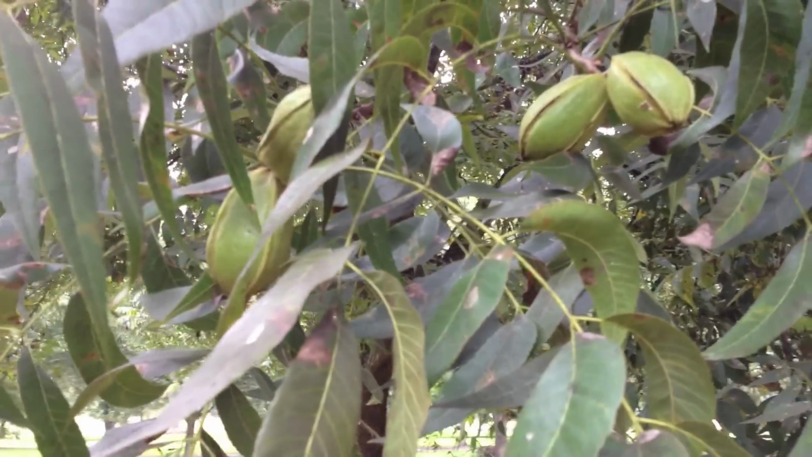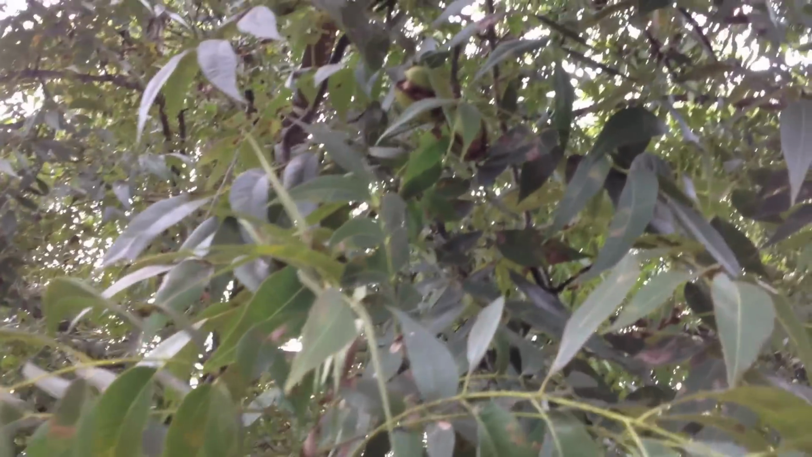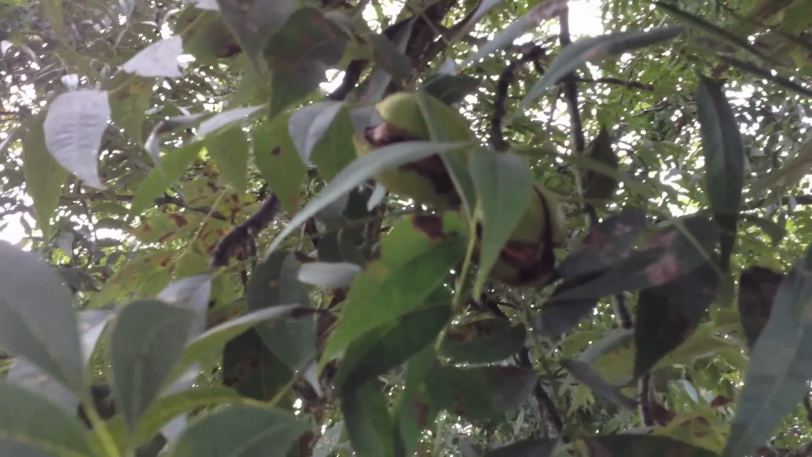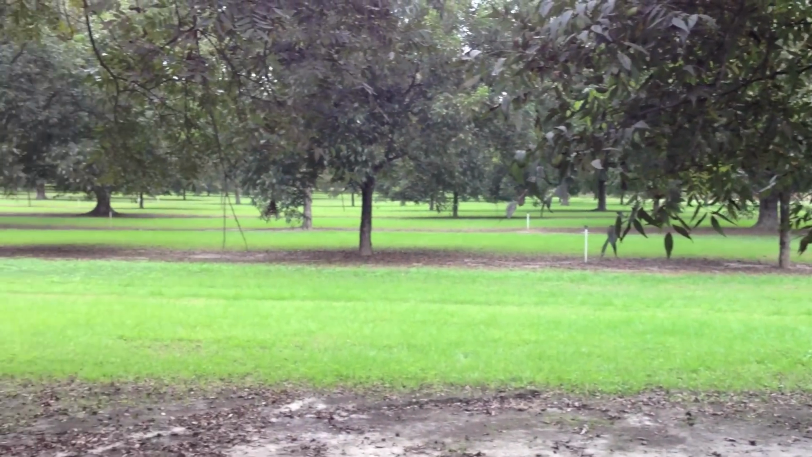This orchard is just about ready for harvesting. See how the husks are starting to split, showing the pecan shell behind it? Well, this whole grove is about to that stage.